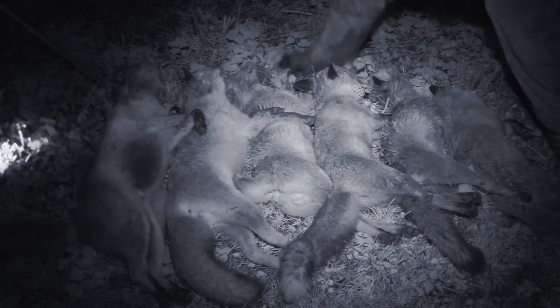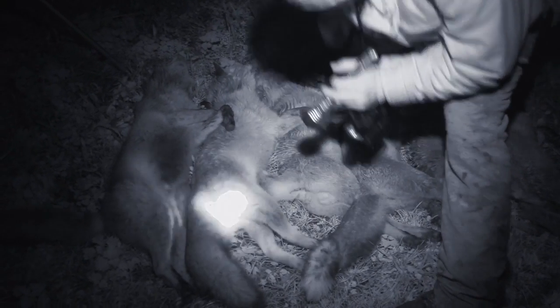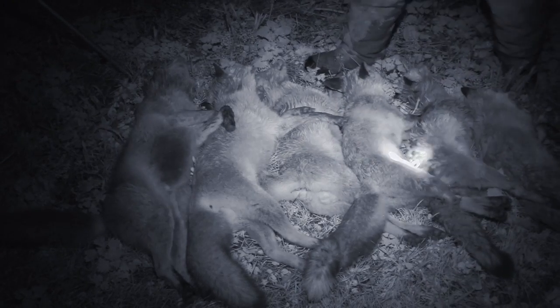Yeah, the farmer is always pleased whenever we come back with a few foxes, and this farm seems particularly productive. Normally, it's very rare to have a blank night on this farm, so yeah, always good. Mark there, bagging his vulpine half dozen.